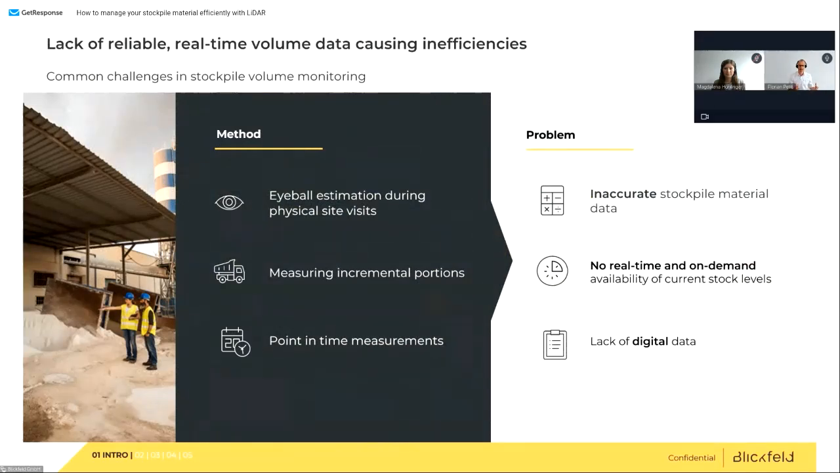So why is that? Let's look at how stockpiles are observed or measured today. The most common way of measuring a stockpile is by eyeballing it. Somebody goes there, looks at the pile and says how big it is. Undigital, per se. The next one, a bit more technical, is measuring incremental portions. So a wheel loader comes, picks up a shovel of material and dumps it in again. You count how many shovels you're dumping on a pile. That's a way to measure how big the pile is.